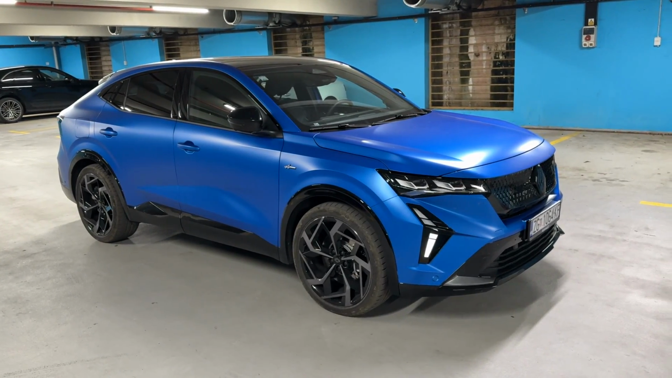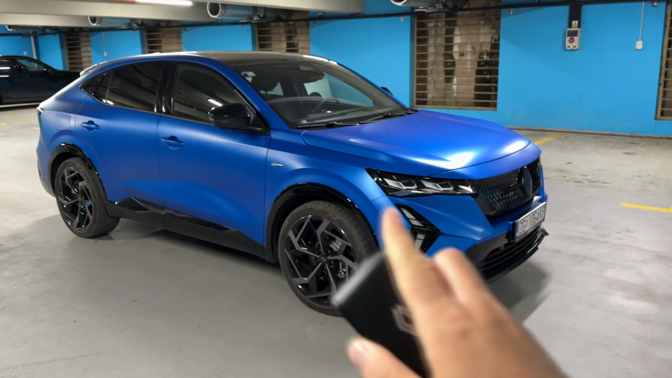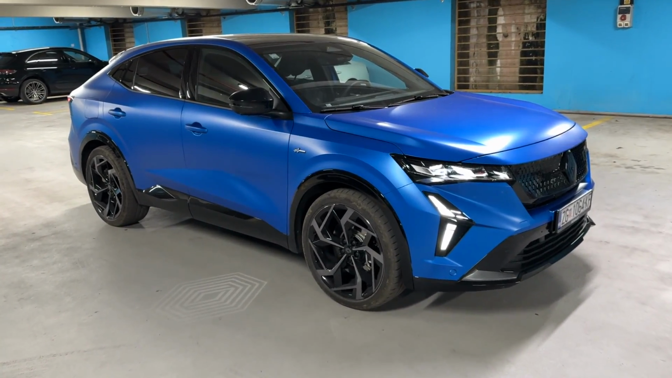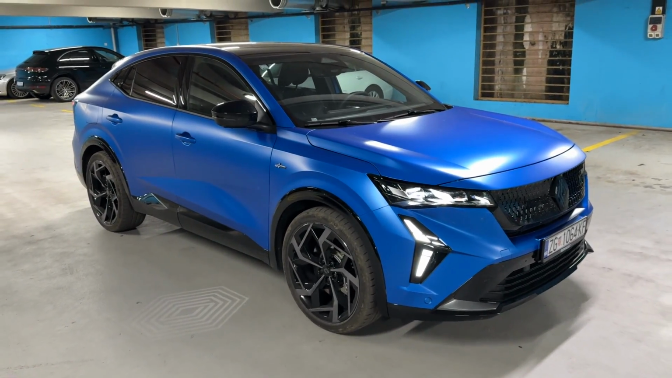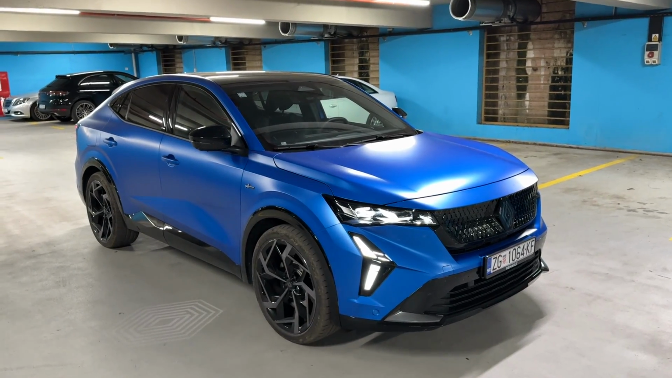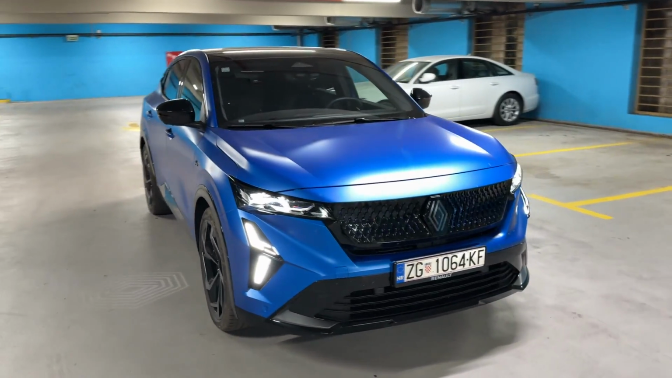In today's video I'm taking you on a night point of view drive with this car, the new Renault Rafale, and this is the top of the line model, a plug-in hybrid with 300 horsepower 4x4, and we have the Atelier Alpine, the top of the line trim.